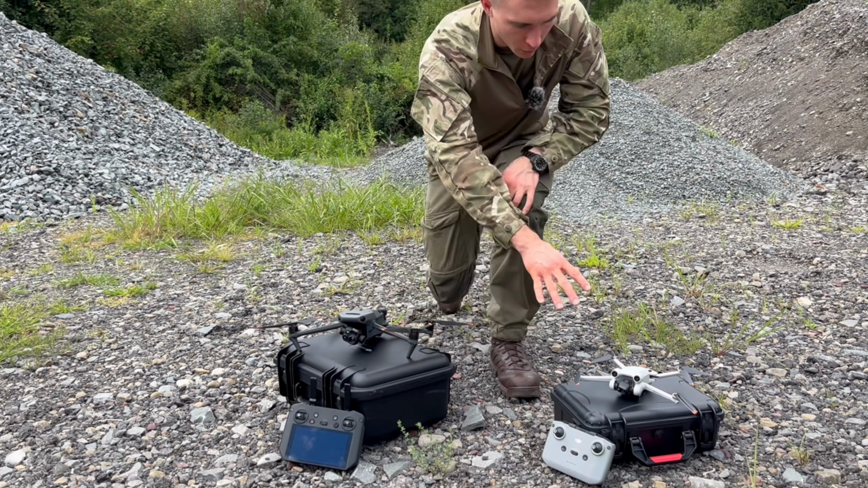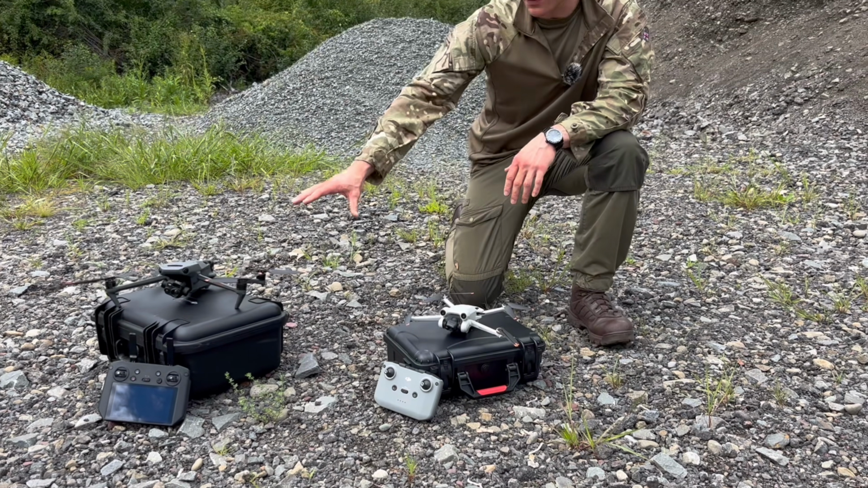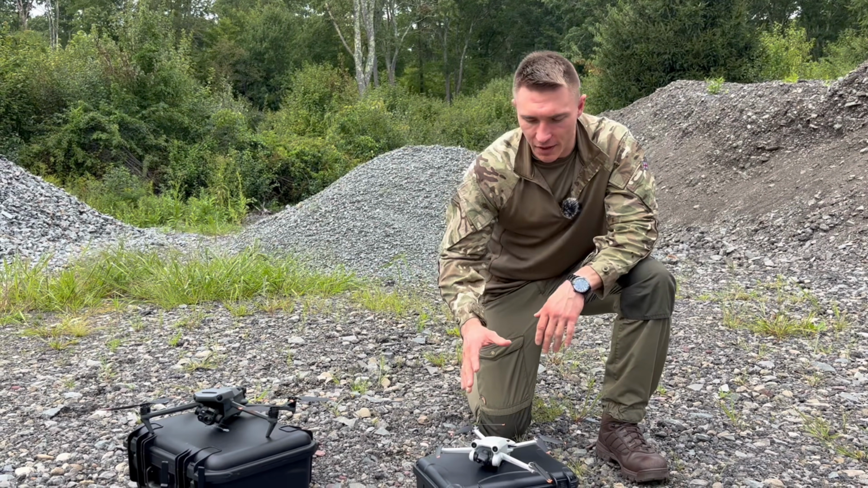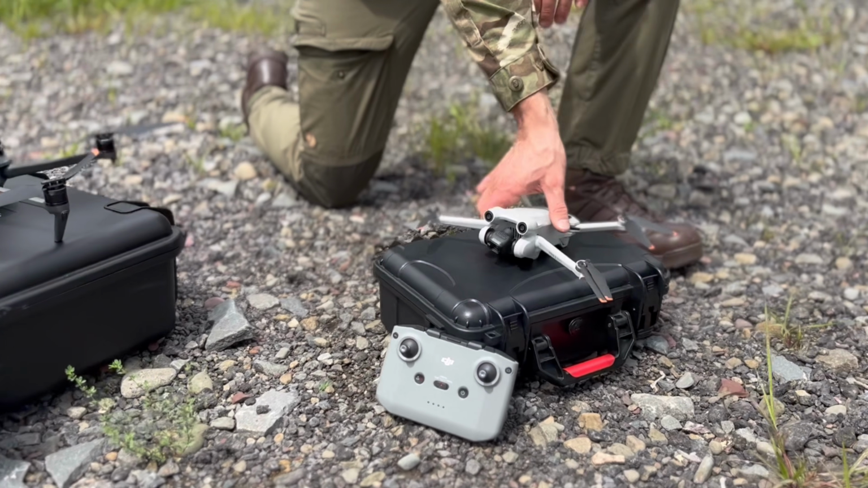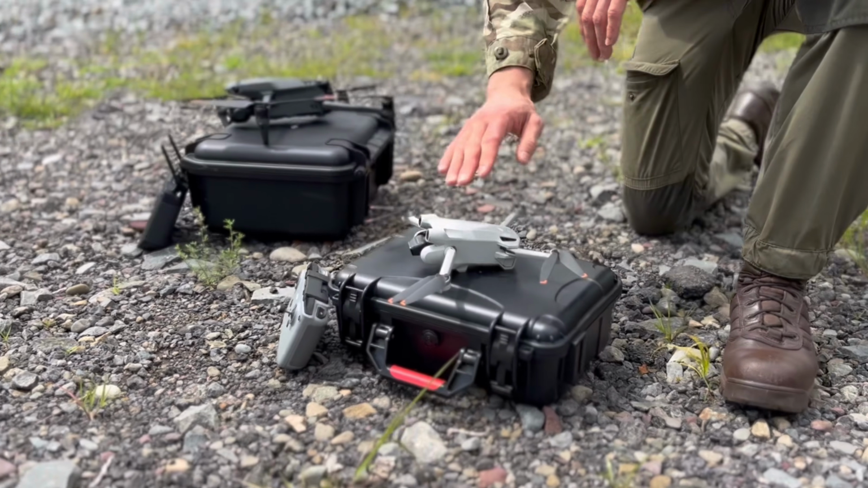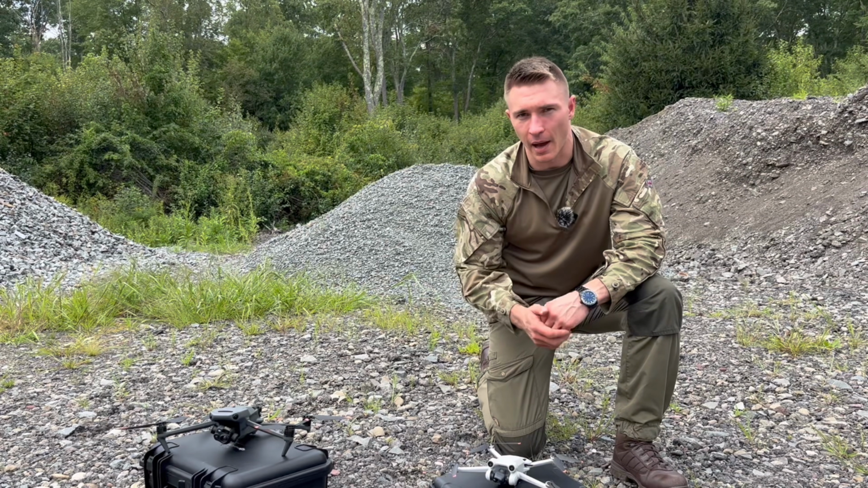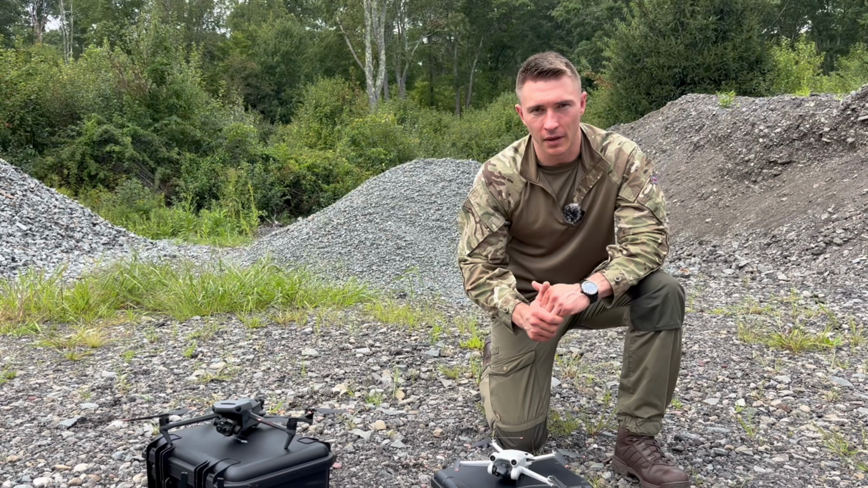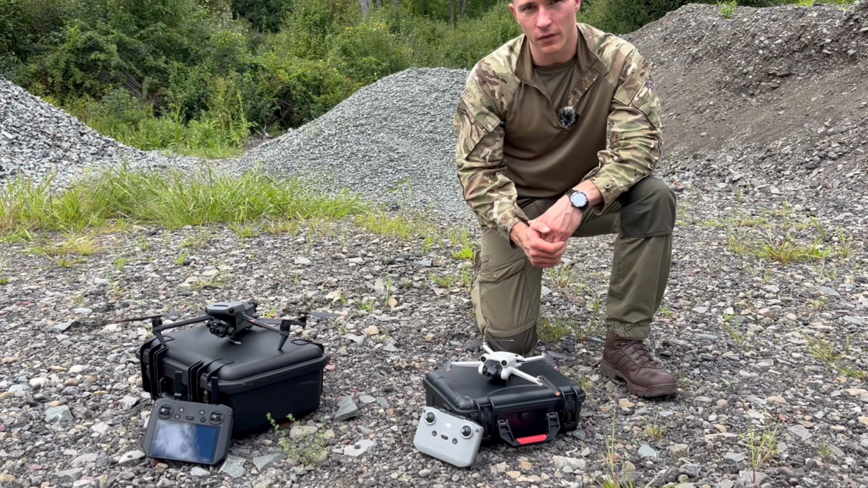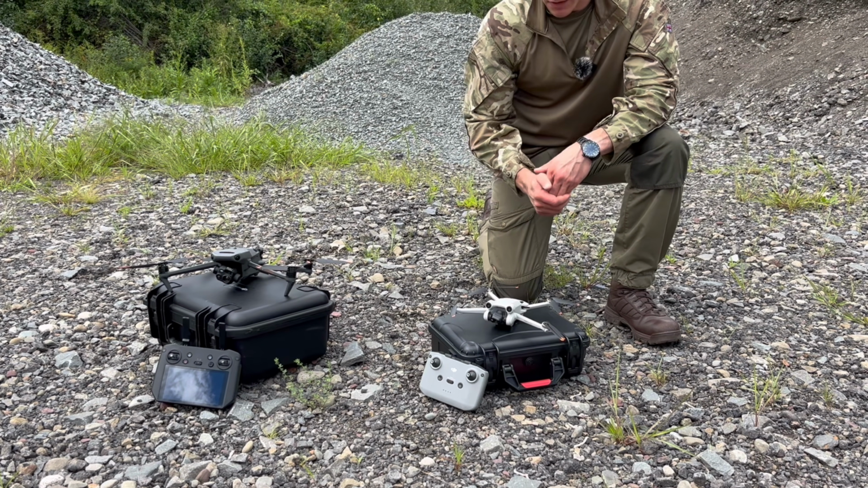So now let's come over to the Mini 3. Now the Mini 3 is almost a smaller version of this. The Mini 3 has no thermal capability, and you also have to pair it with a cell phone. The Mini 3 is very popular with social media because the camera is basically a glorified phone camera. There is no thermal capability. With that said, we also have the short range, the risk of overheating motors, and a short battery life of around 20 to 25 minutes.